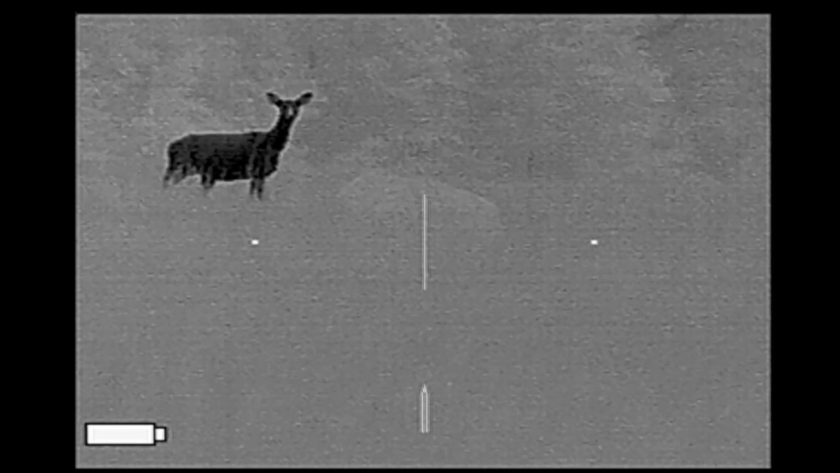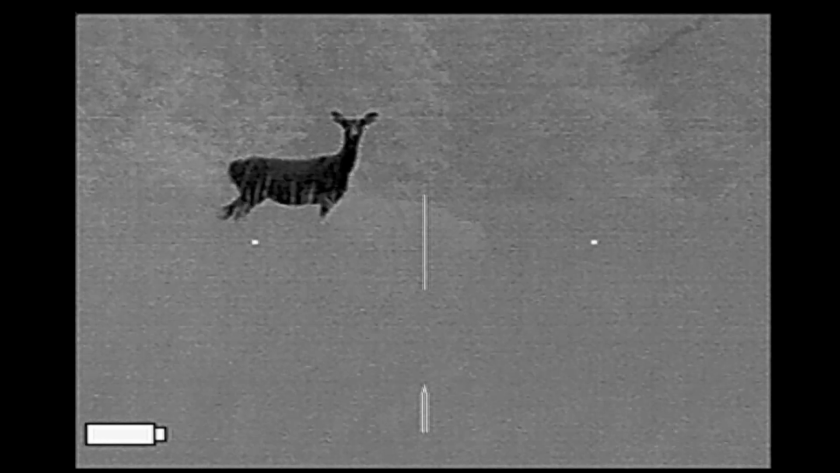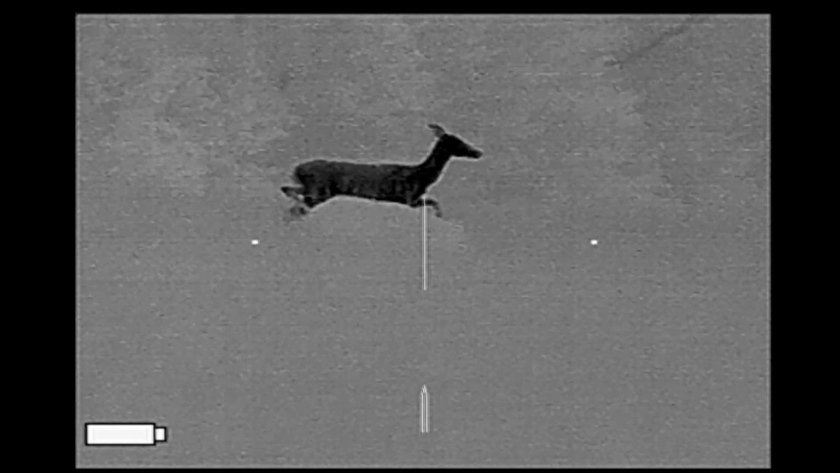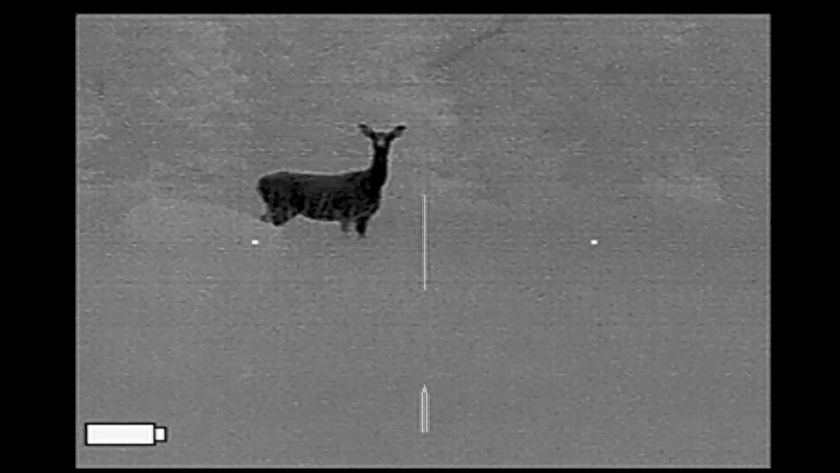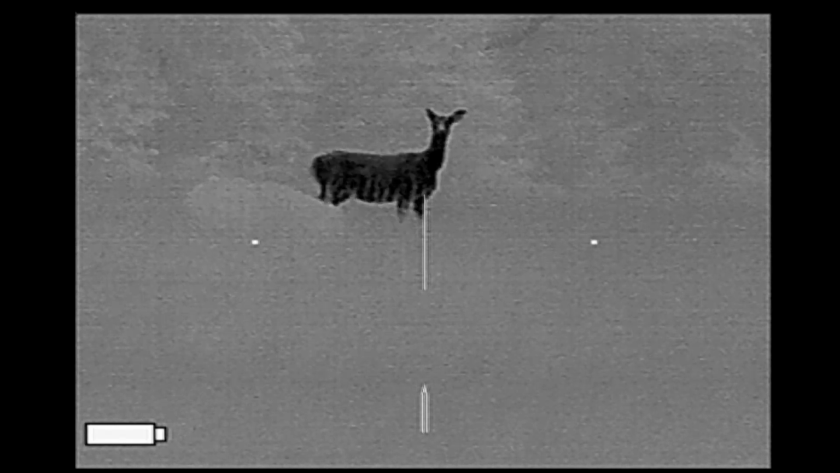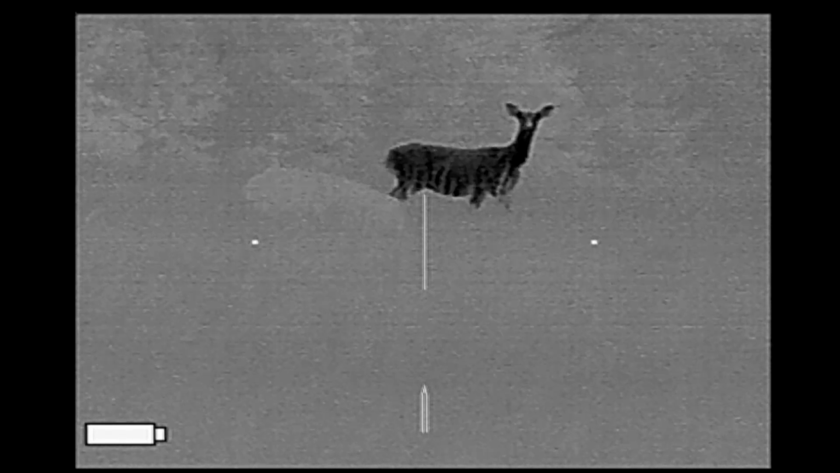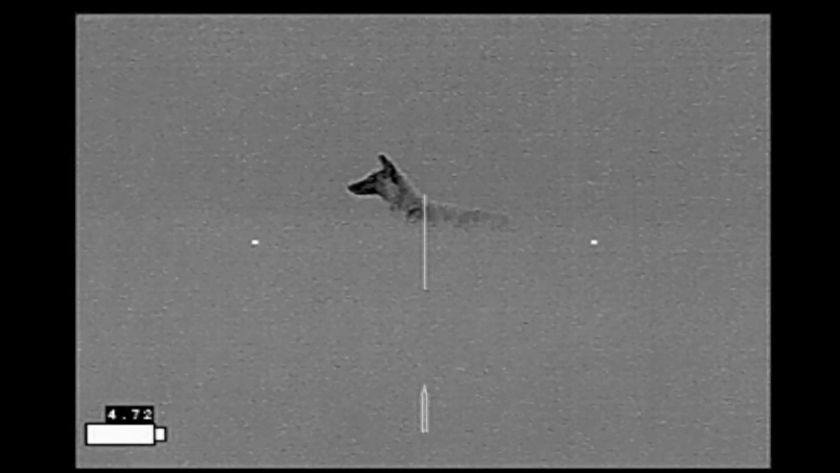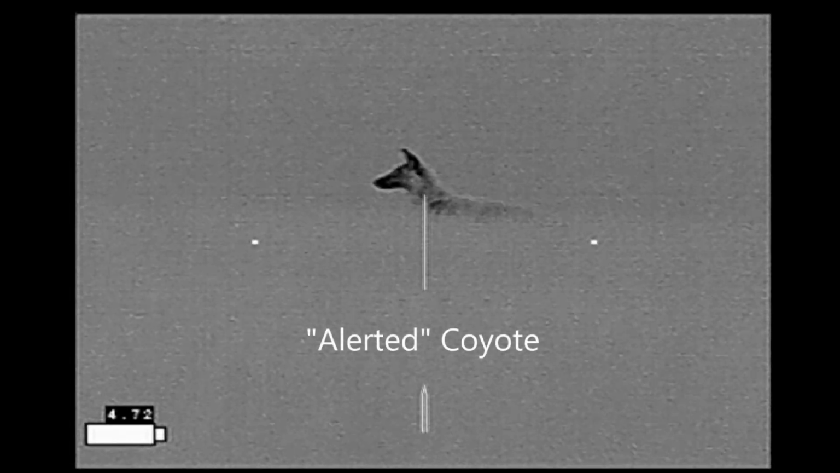And she approaches more closely and then walks around the hog. I think trying to get the decoy to move to see if it's actually a living animal or something else. This went on for about 5 or 6 minutes before they started to ignore it and then eventually moved on. And after they moved on, this coyote came in and had a very similar reaction.